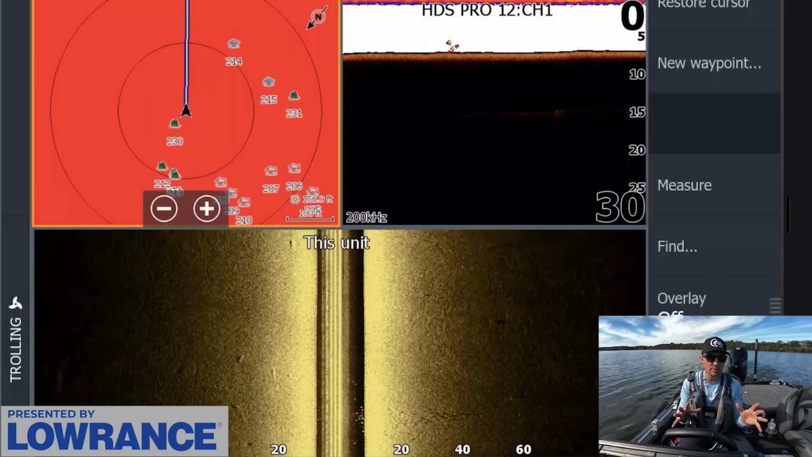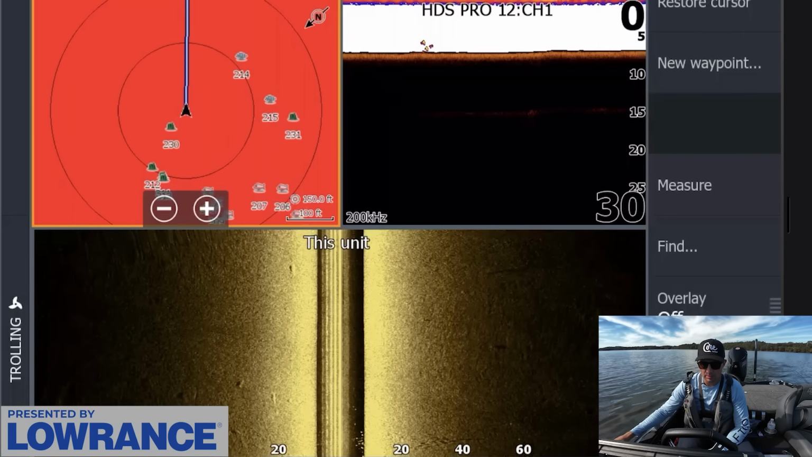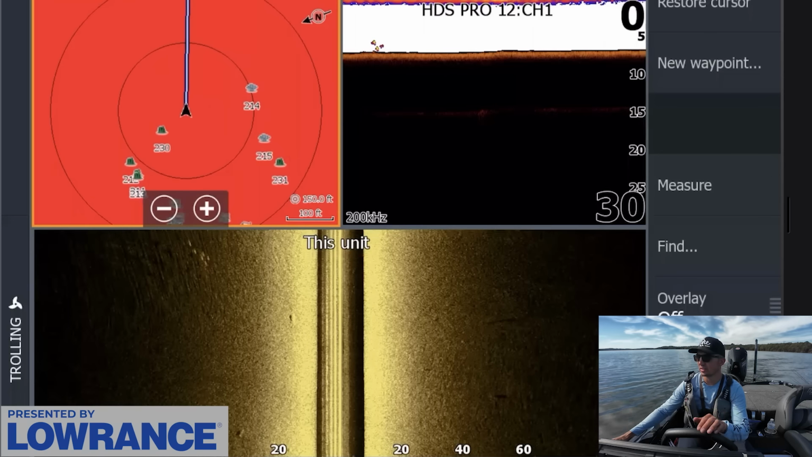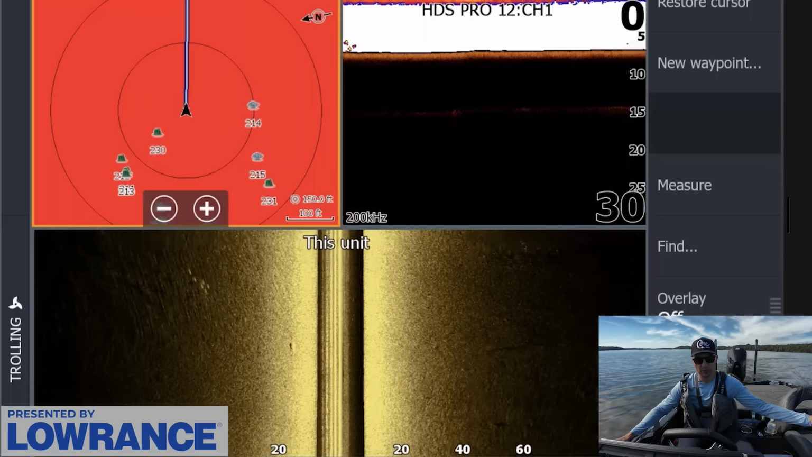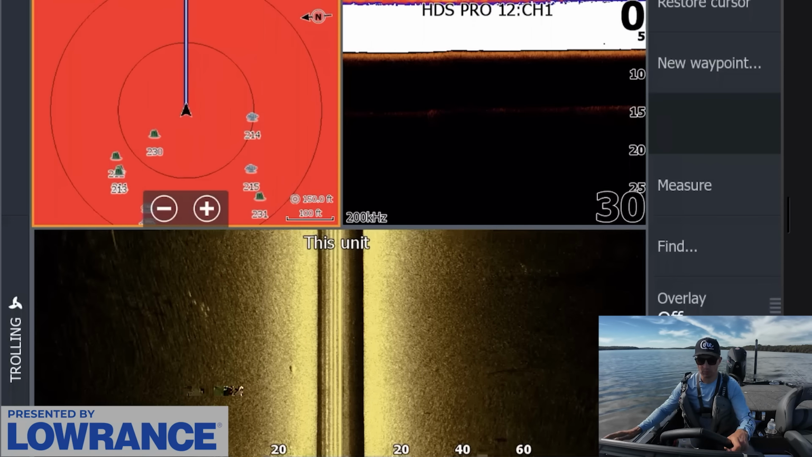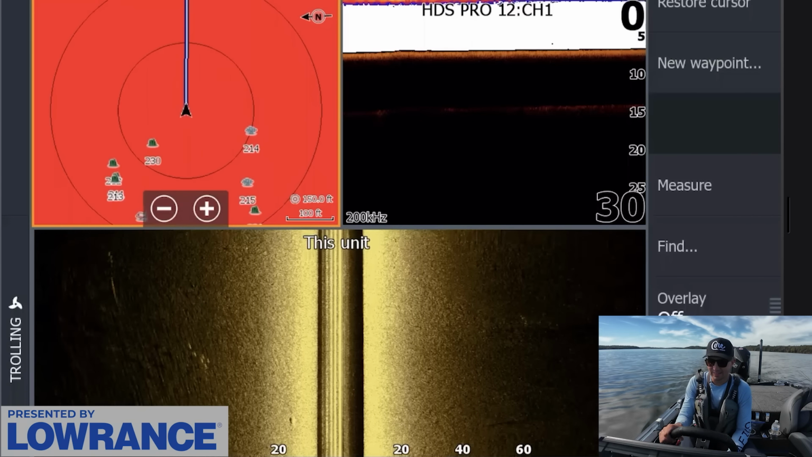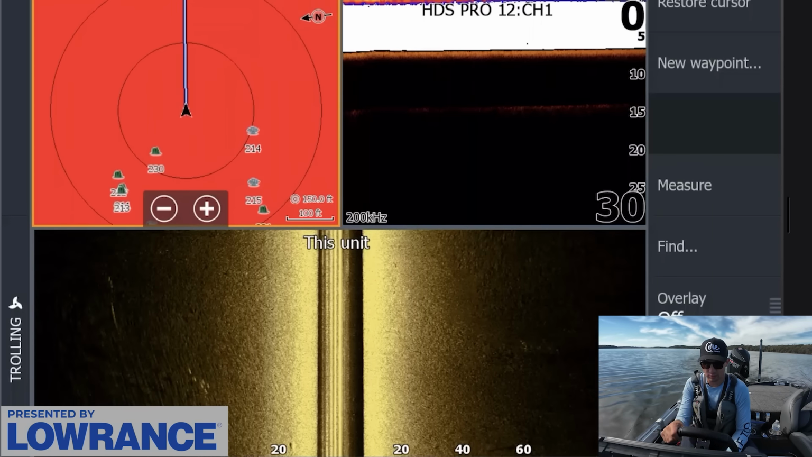Not all the fish want to be on cover, some fish want to be roaming around, but I prefer to target the cover in general because it's just a little bit more consistent rather than just randomly going out here with the forward facing, which you can do, and I've had a few bites doing that, but it's not nearly as consistent as finding this brush.